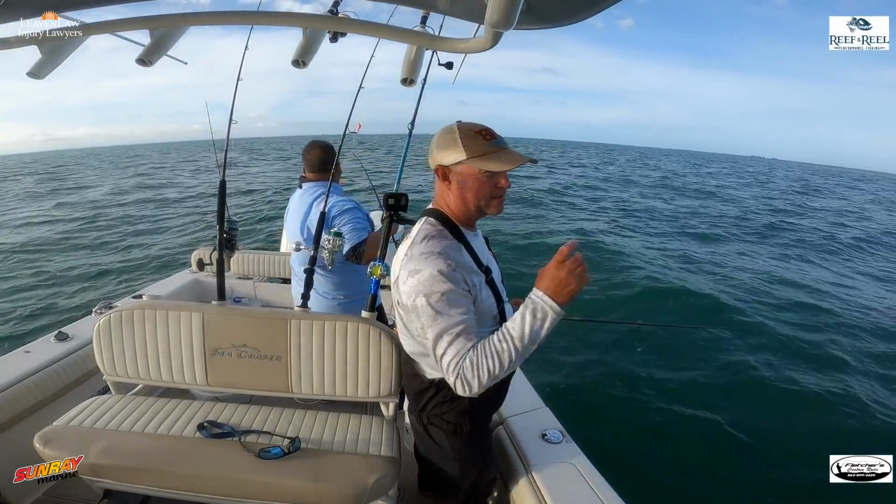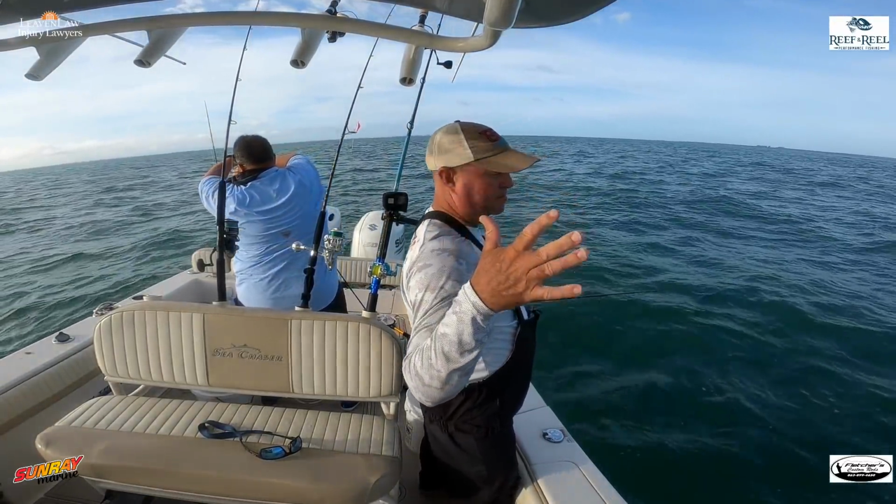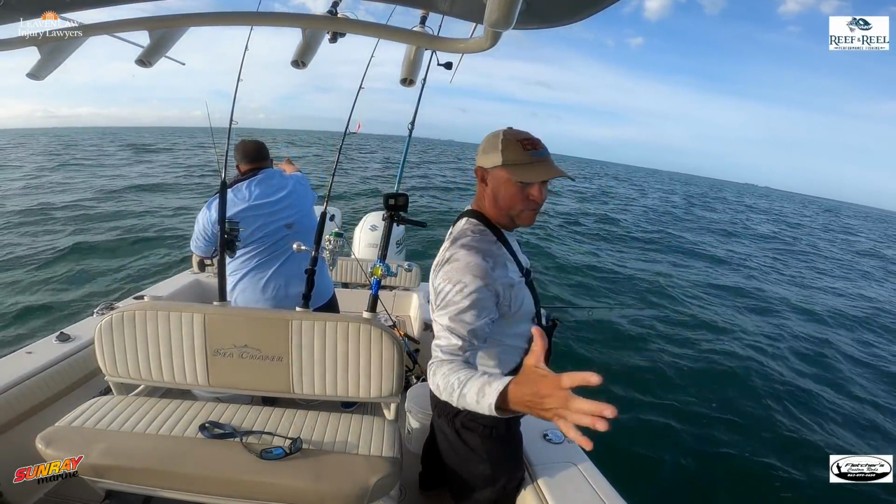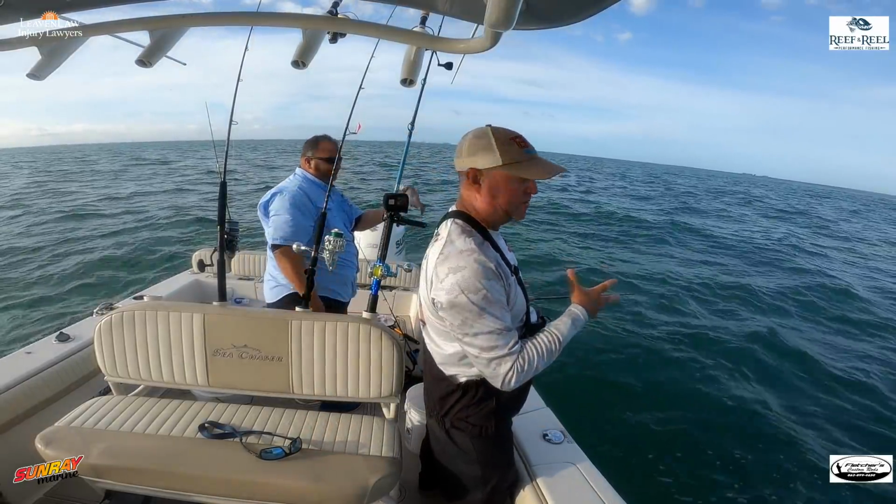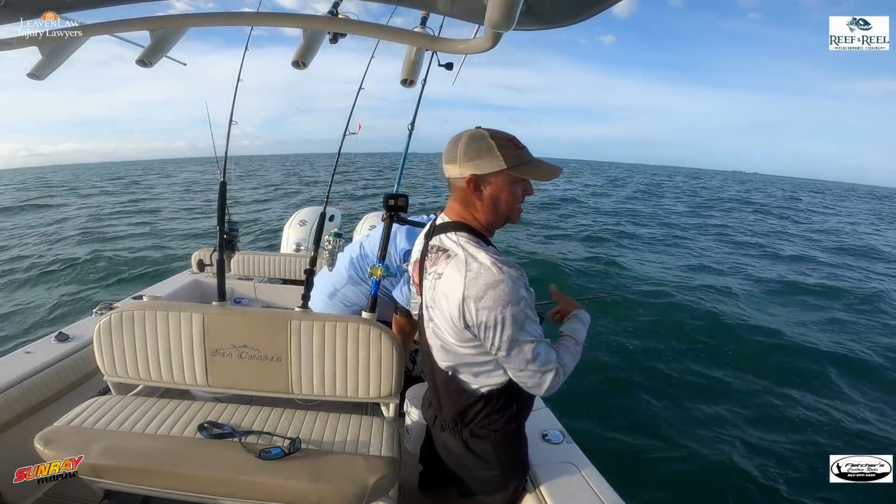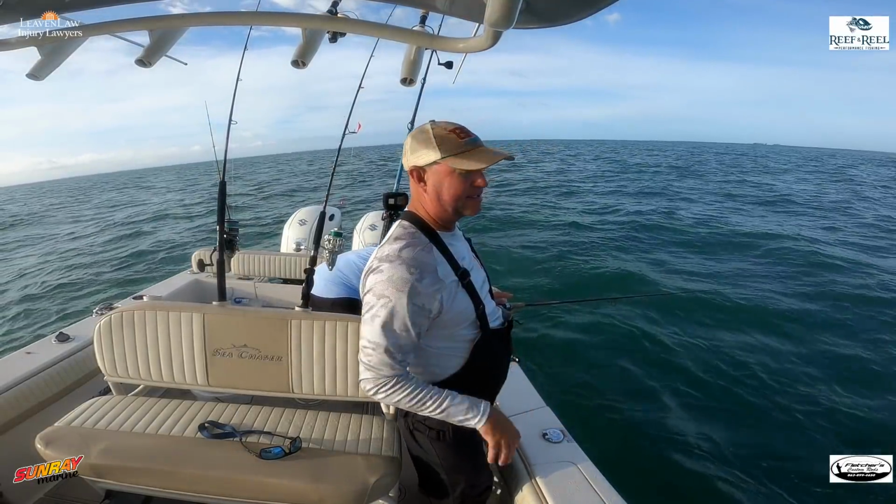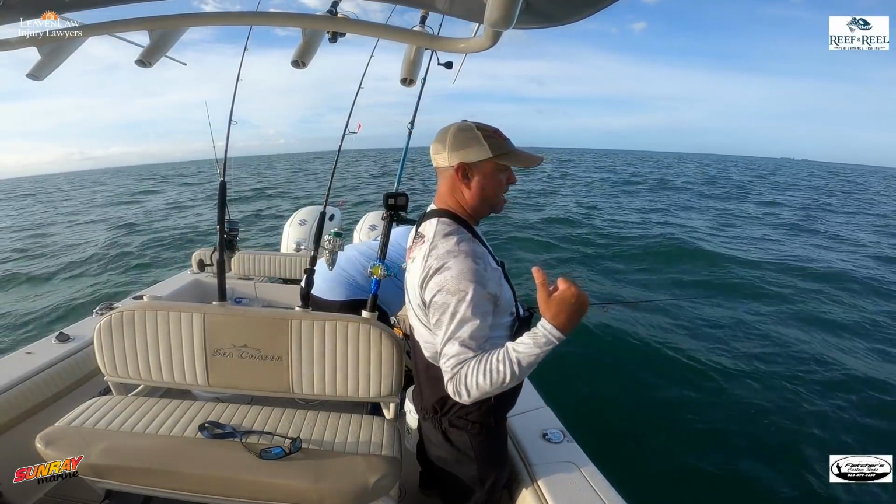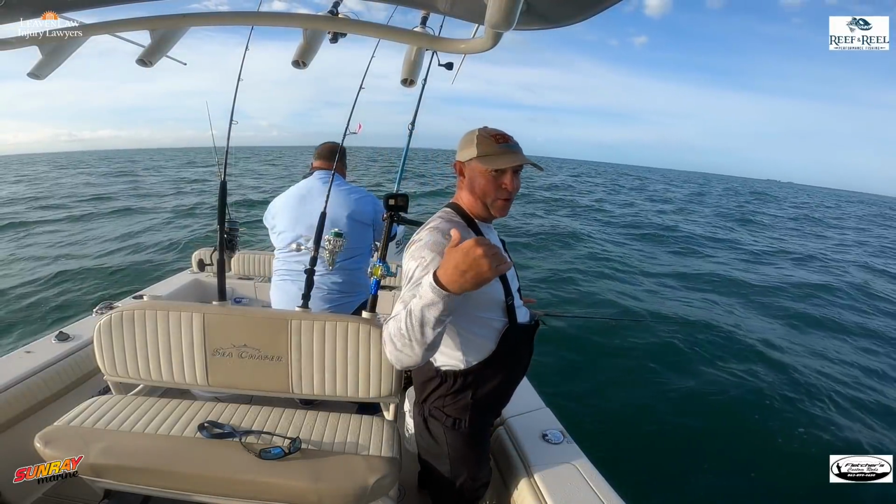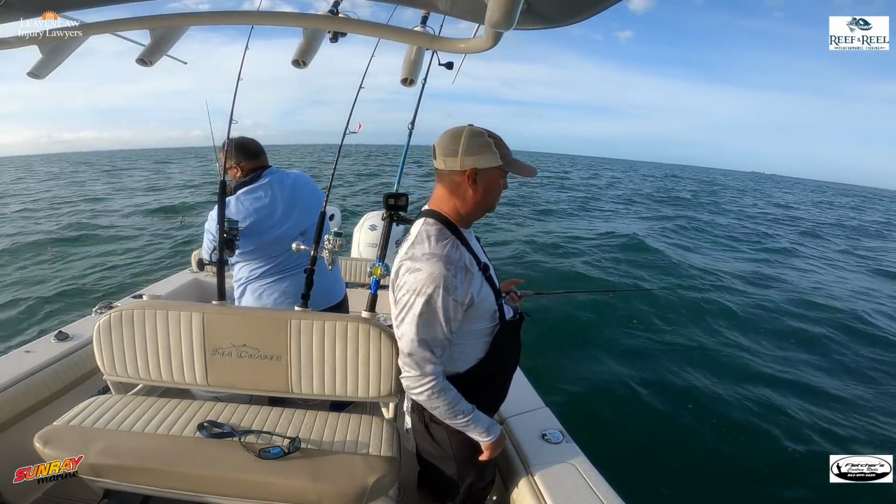What I told Eli is that he was on the other side of the boat, but the way the boat is positioned, the rocks are on this side because of the way the tide's going. So I told Eli to move to this side of the boat because he wasn't getting any hits. So he moved over here and immediately caught a fish. And like I said in the offshore video that you just saw, if you're catching grunts, don't leave, because that is an indication that you're over the right kind of bottom.